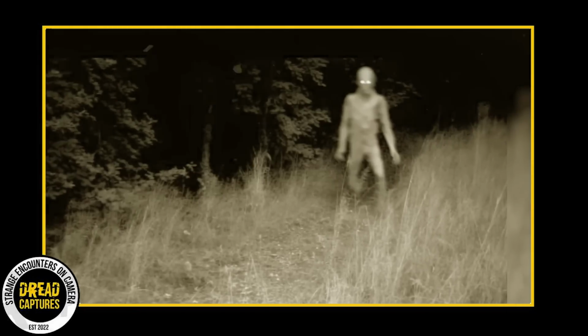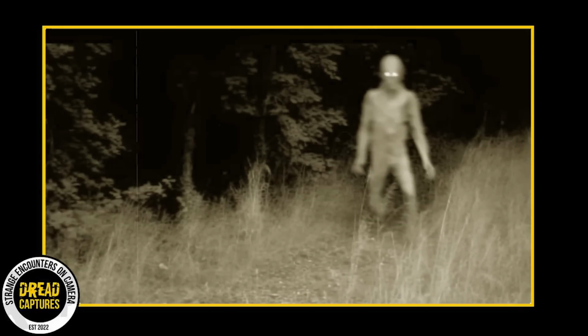So, what are we looking at here? Our follower believes that she may have captured evidence of a ghost or cryptid. That's not a leap to make lightly. I have to say, nothing comes to mind that quite matches this. It's a puzzling image for sure, but let's consider all possibilities.